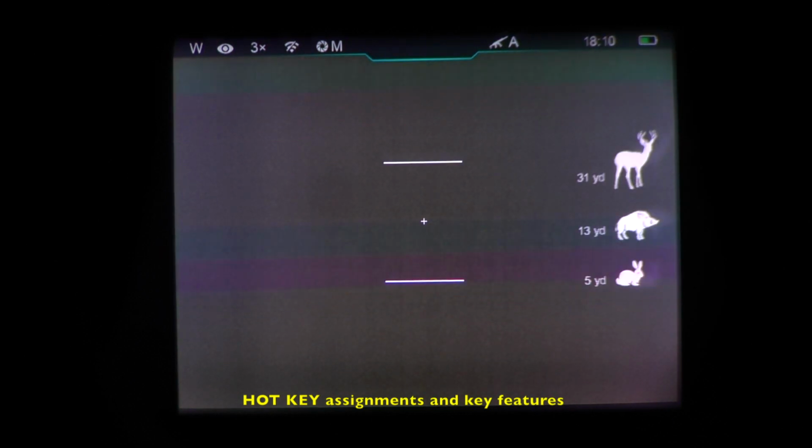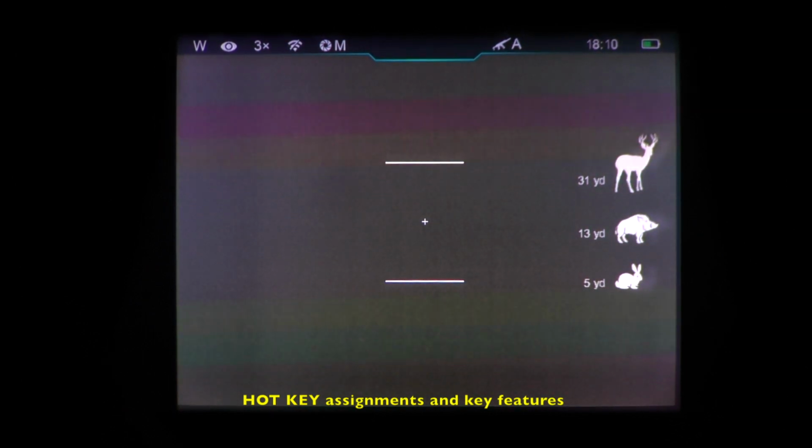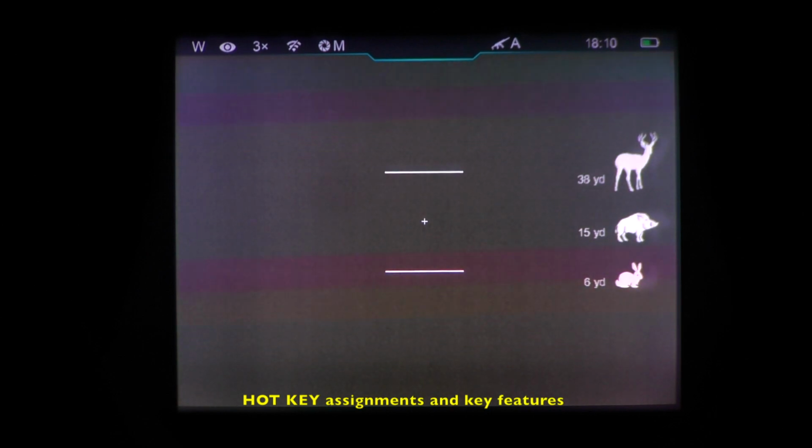Pressing and holding the front 2 buttons together is going to bring up a stadiametric rangefinder, for which the front and back buttons will change the spacing of the bars along with the input values for the animal height on the right. Okay, to come out of that, you press and hold those front 2 buttons again. That'll go away. The back button, quick press, is going to take a photo.